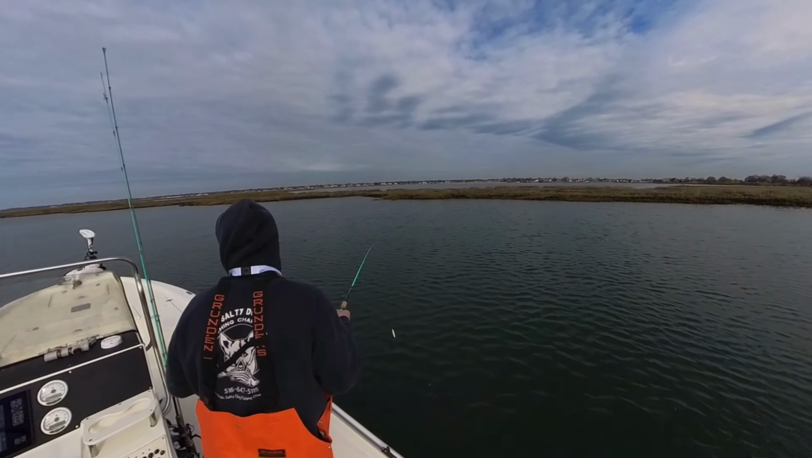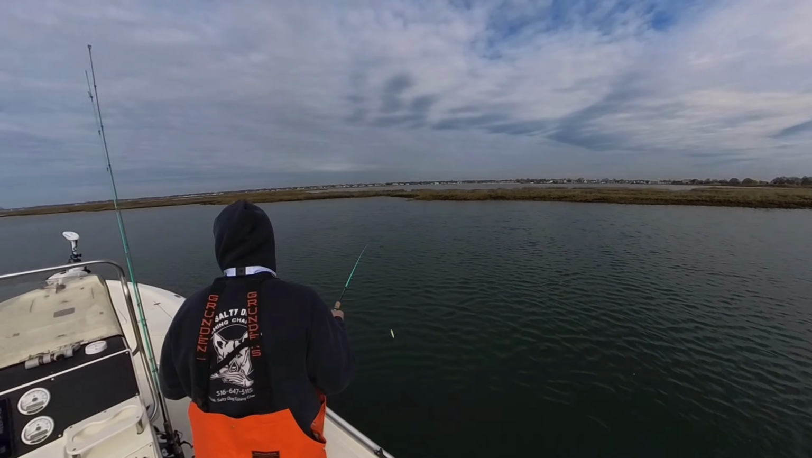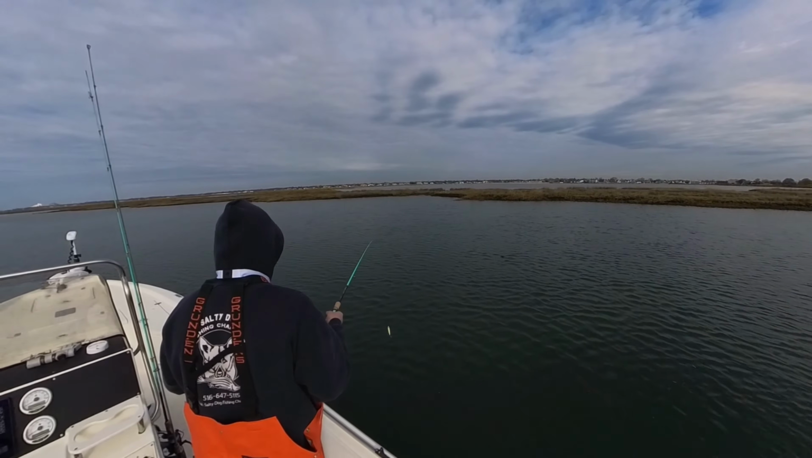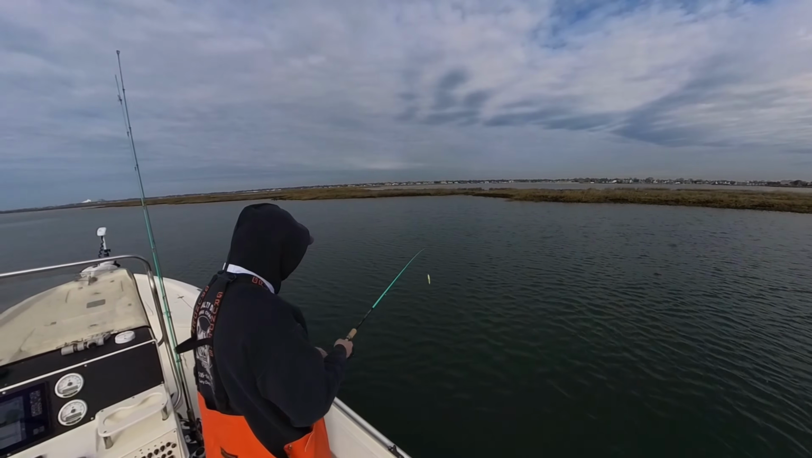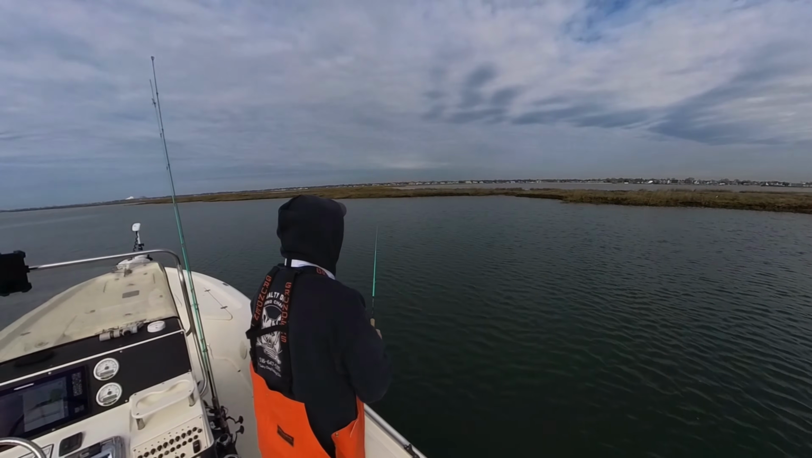Set up where I want to stop. Right about there. Got the trolling motor off, and we're going to start casting. See if anybody's home in the marshes.